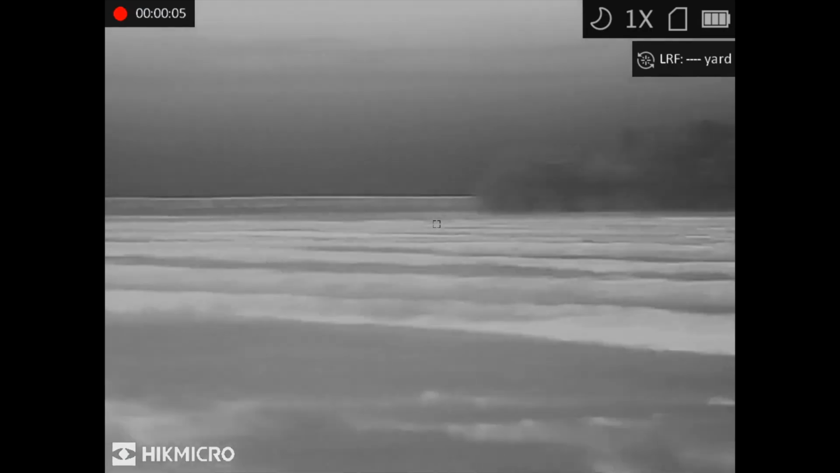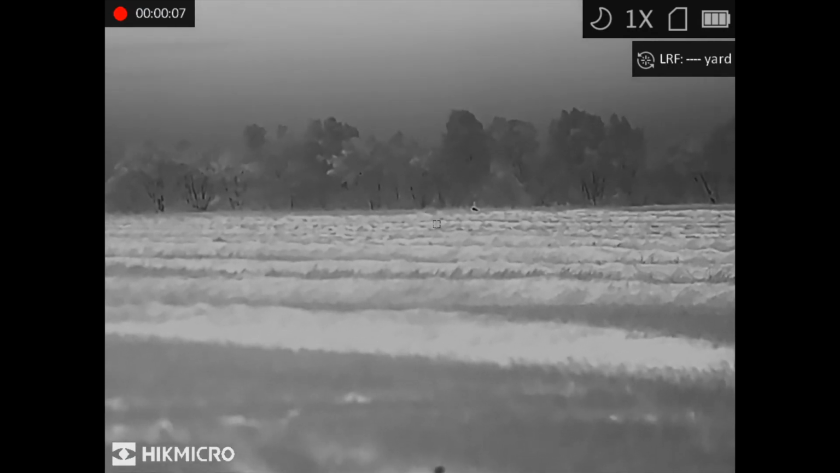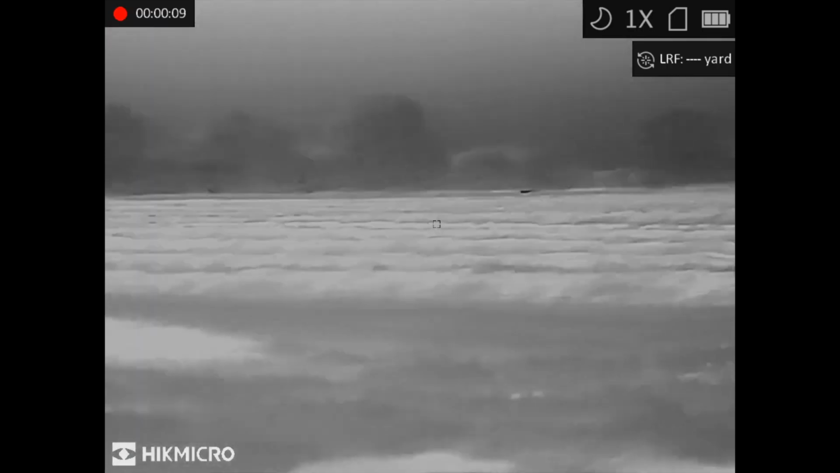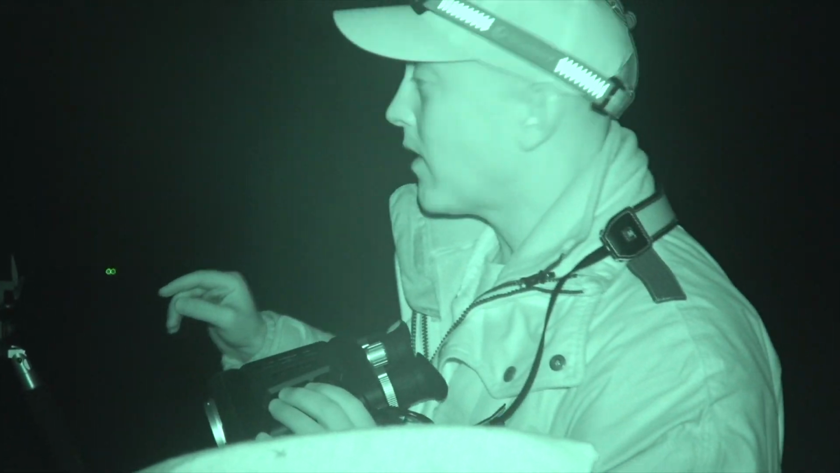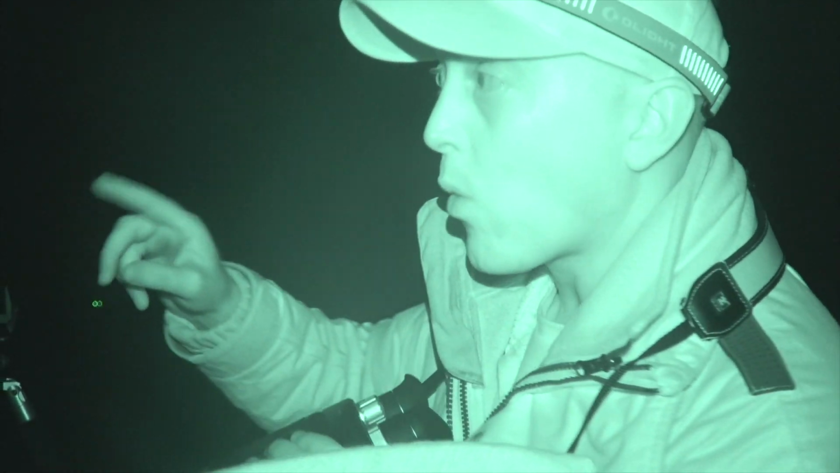It can sometimes be quite tricky on a fresh cut field, especially before they bale up the straw, as foxes will often travel below those, but I was getting quite excited at the prospect of looking at several foxes here. I think we've got 4 foxes. We've got 3 in this field. We've got 1 right in front of us.